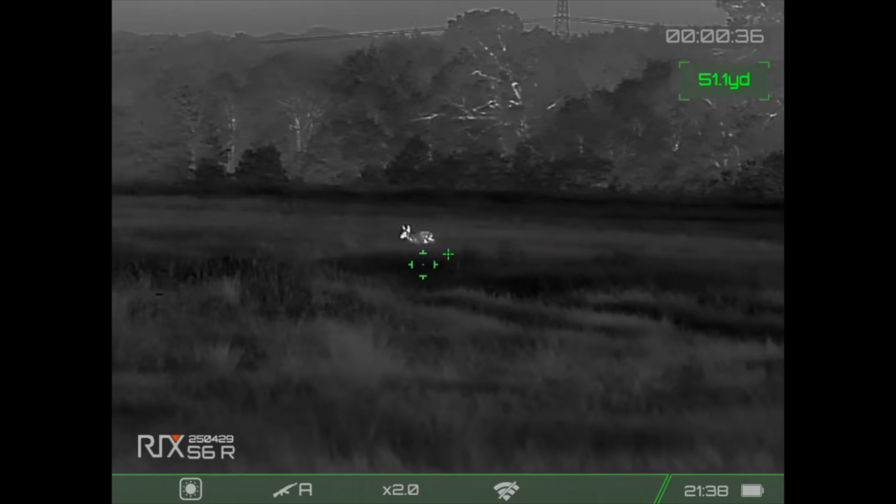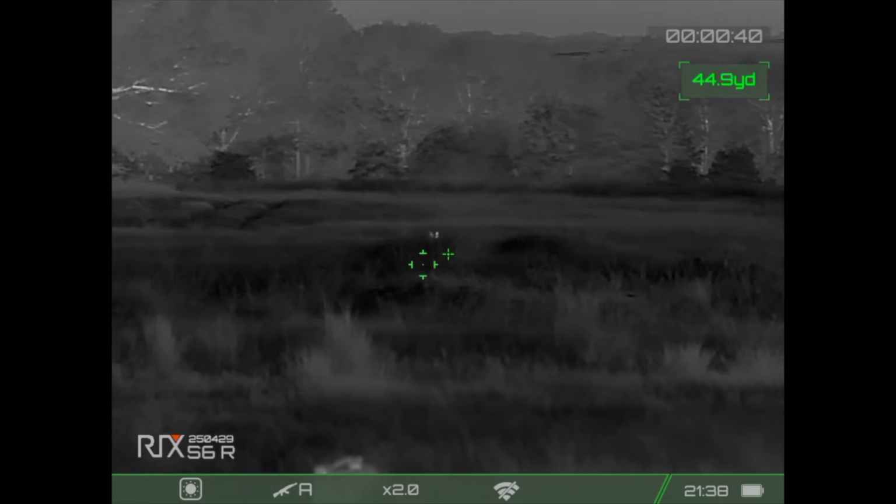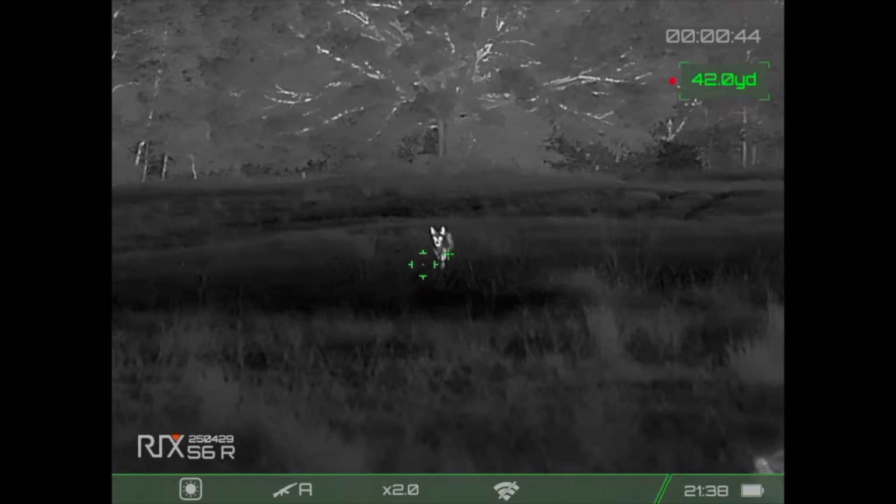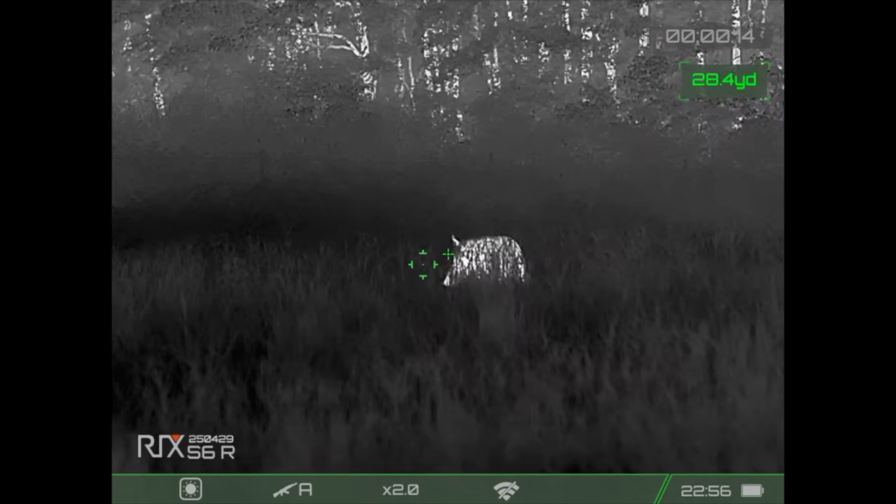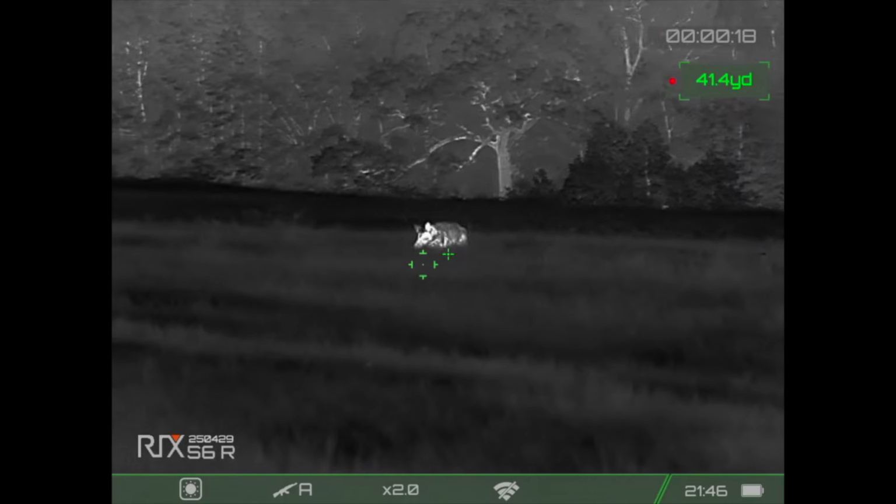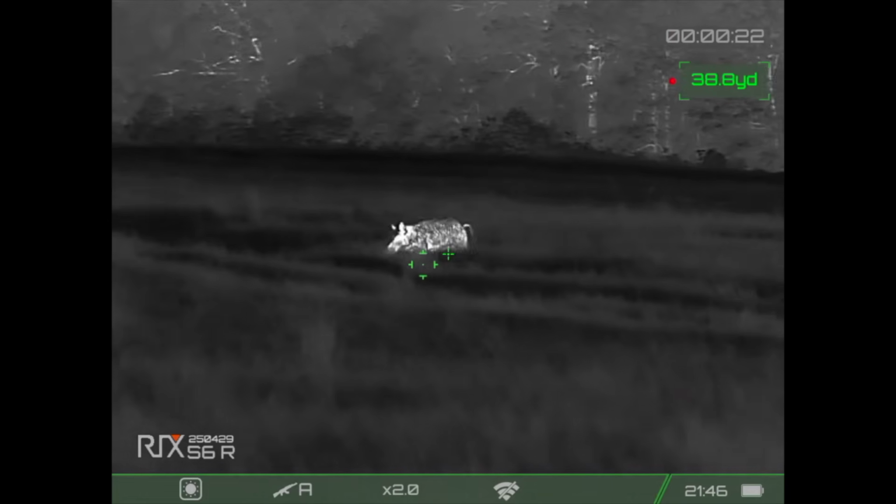about the sensor sensitivity. The display, it's a 1024 by 768 resolution display, not to be confused with thermal sensor resolution. Starts out on 2 power and goes up to 8 power digitally. So it's digital magnification, and it's not an incremental magnification. It goes from 2 power to 4 power to 8 power. So it doubles in its jumps. It's got a field of view of 66 feet at 100 yards.